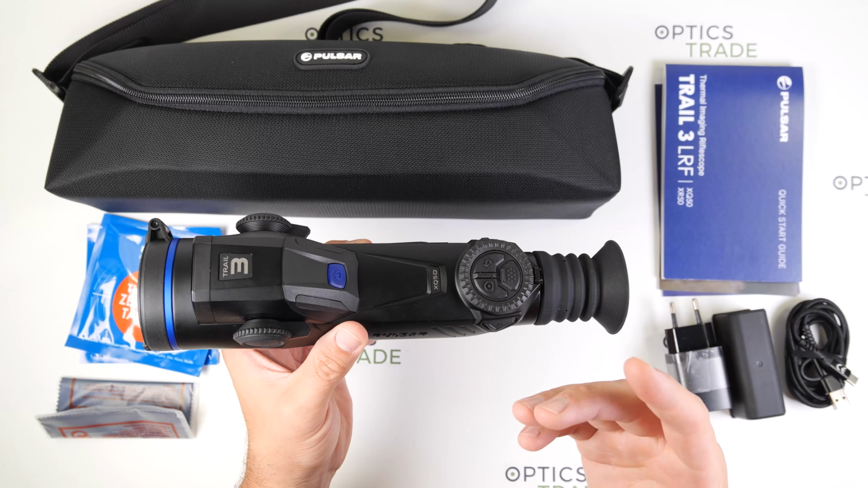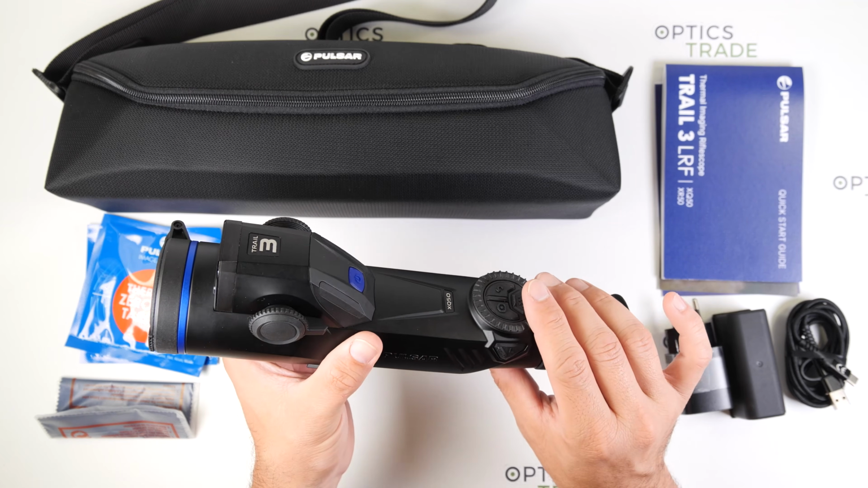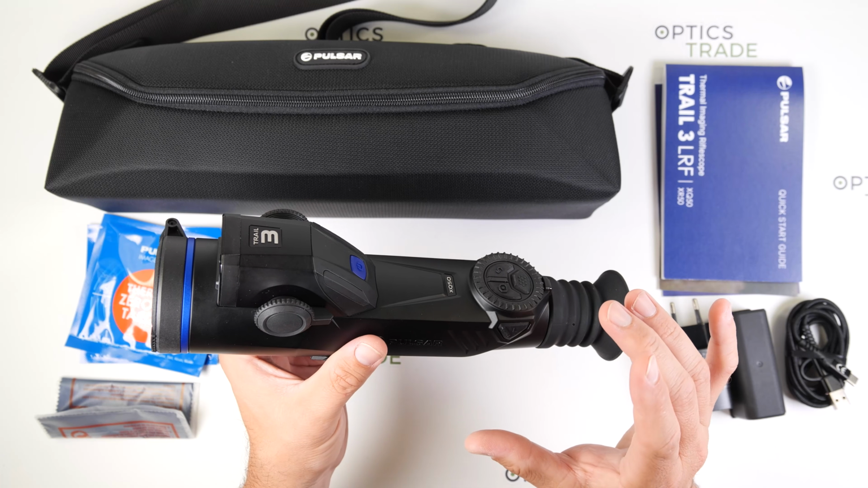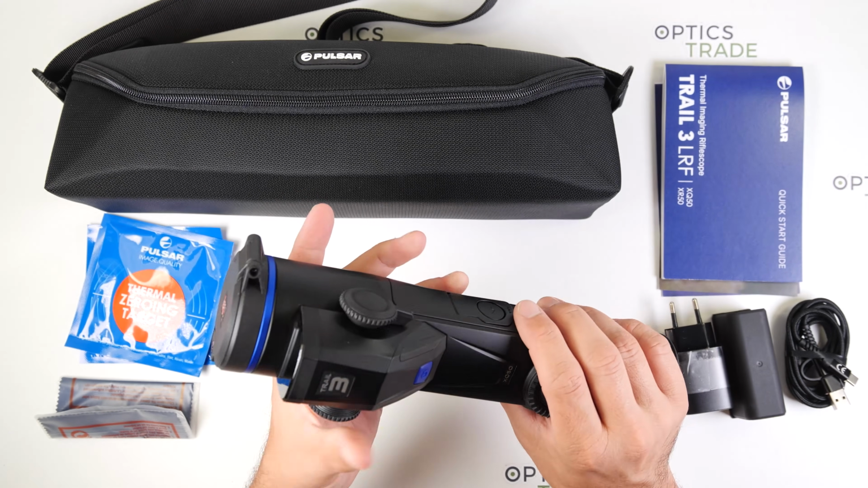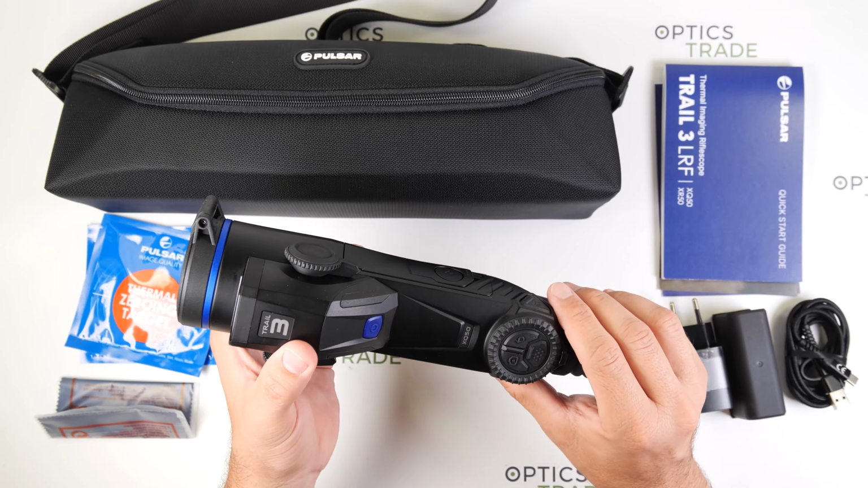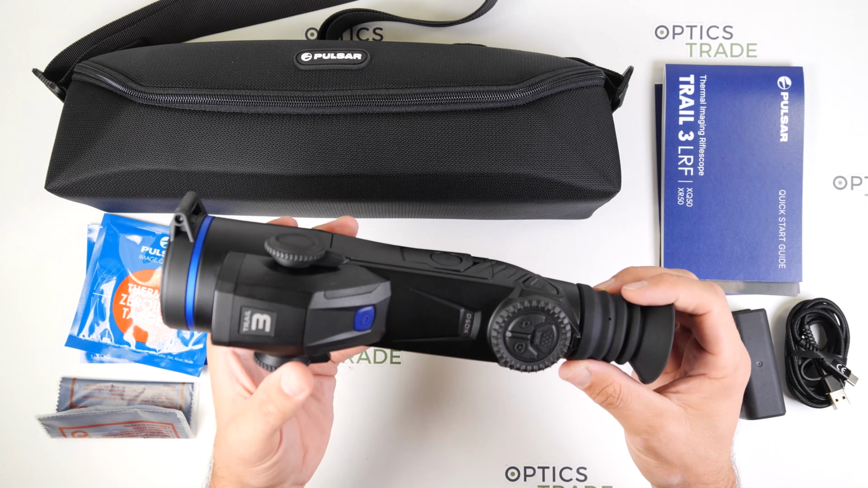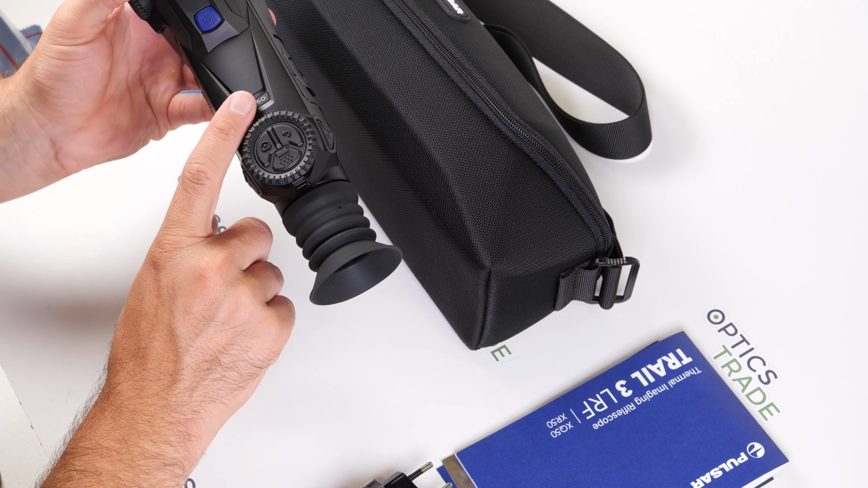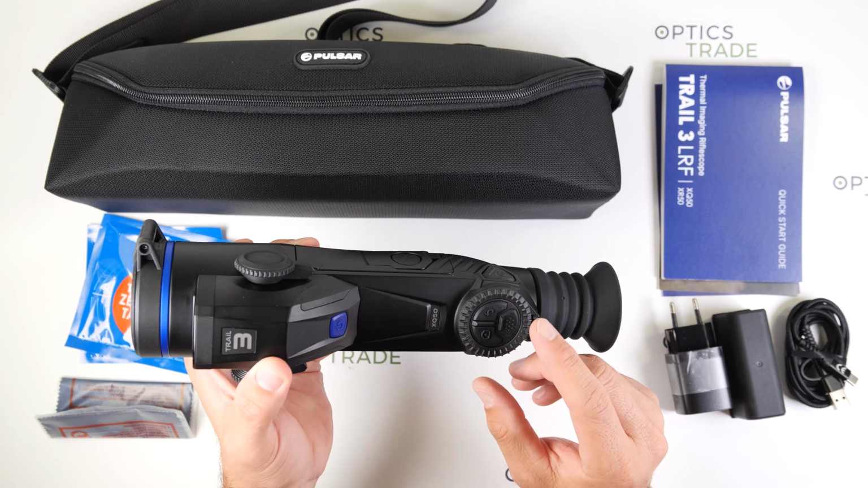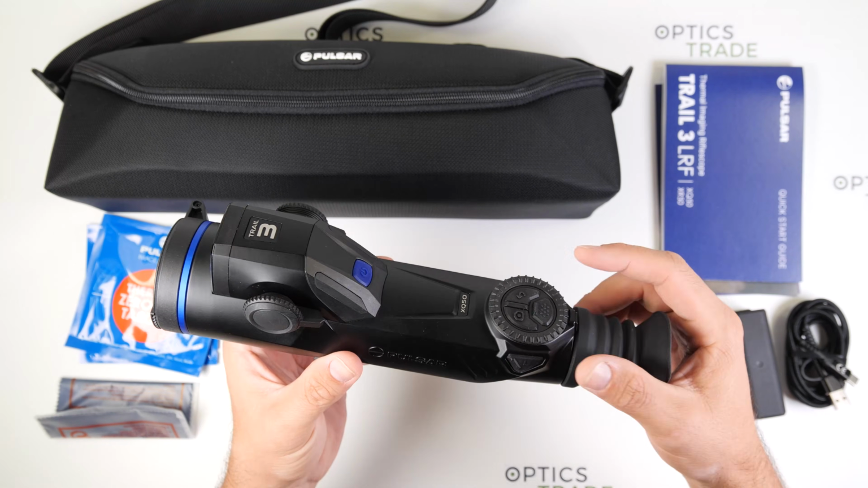That means that the XQ50 can reveal slightly finer temperature differences, which is particularly helpful in poor weather or low contrast environments. The Trail 3 devices offer 3 calibration modes: automatic, semi-automatic and manual, so the user can choose the method that suits his hunting style the best.